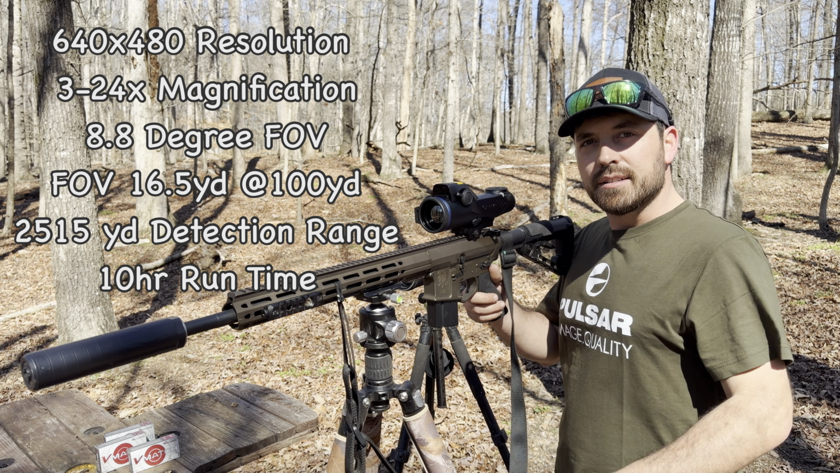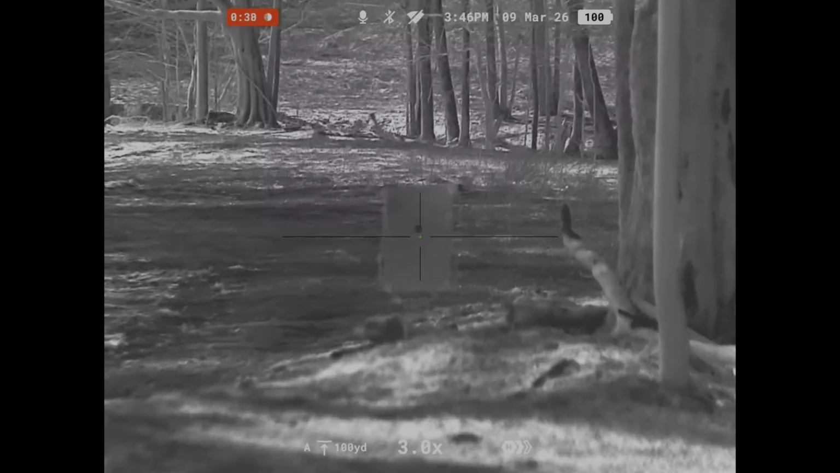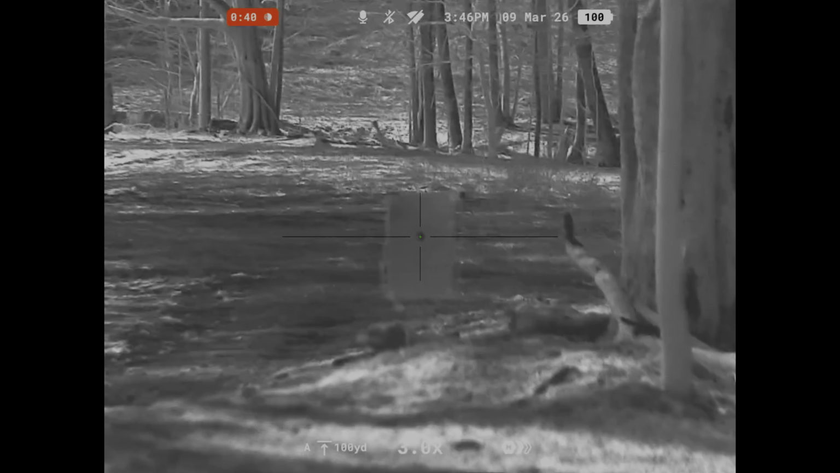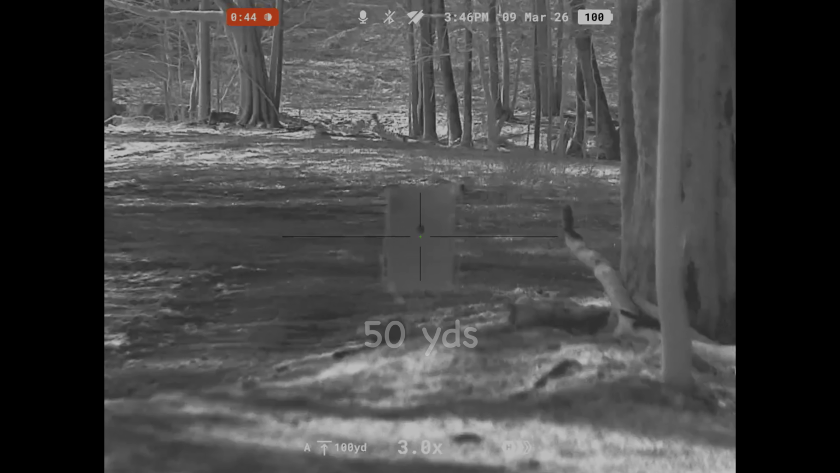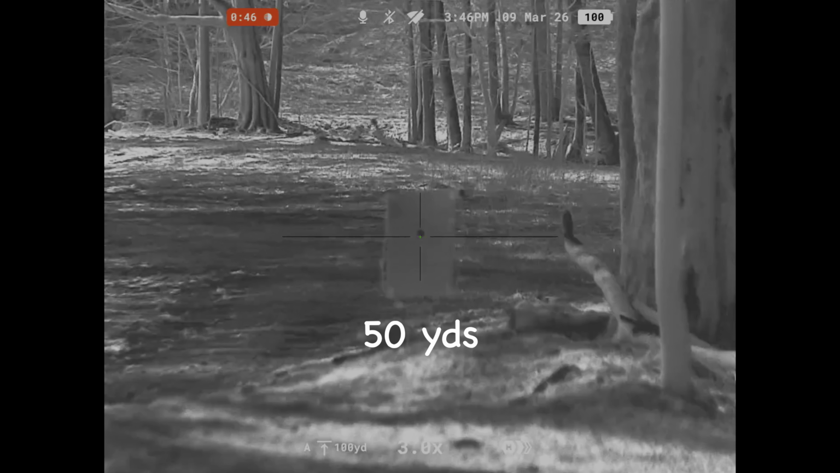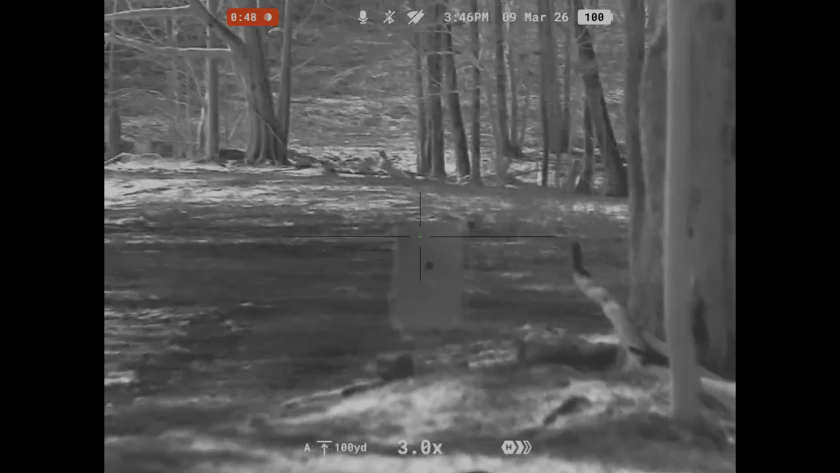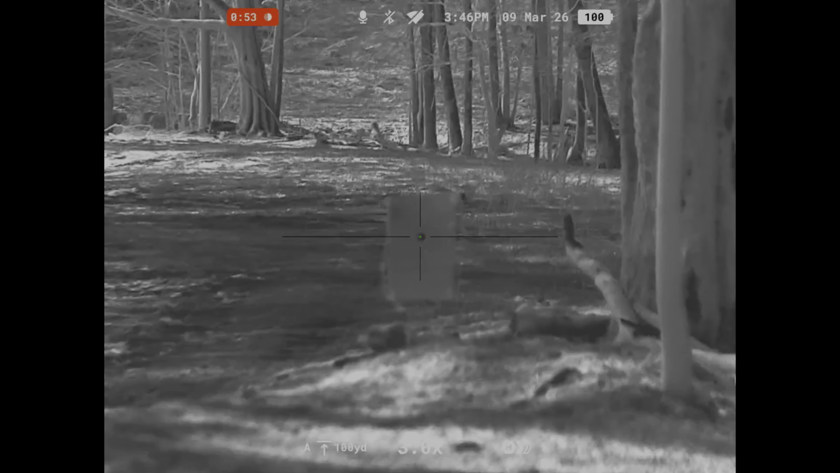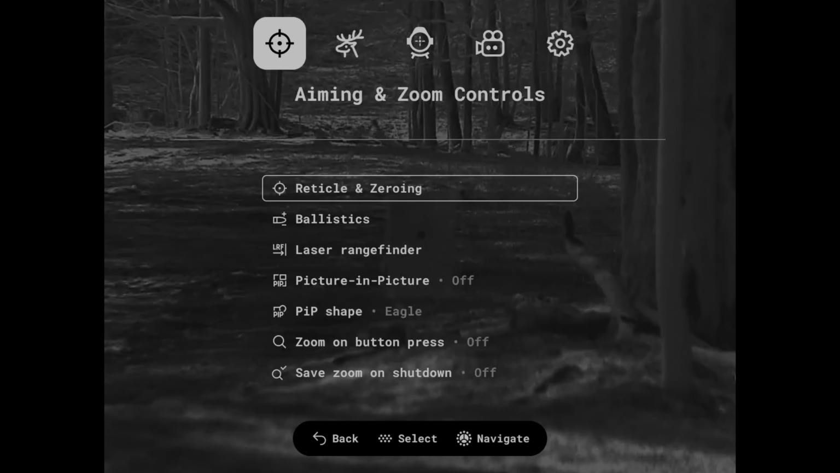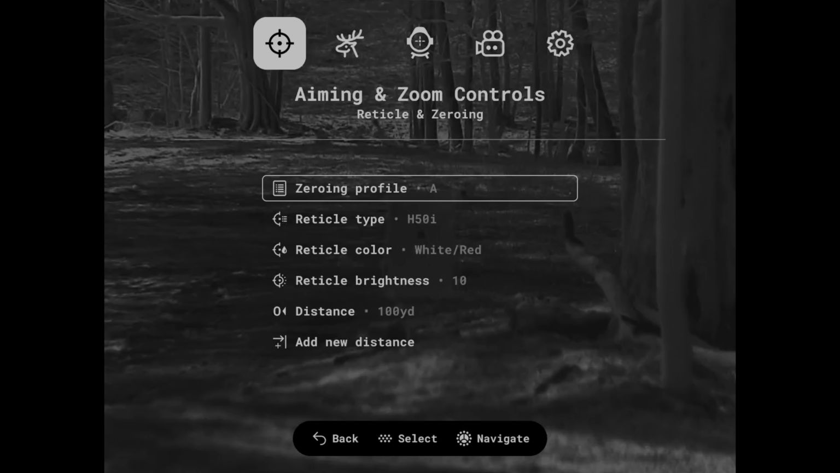So let's get shooting. This is my first shot with the new Trail 3 XR50. Here we go. Alright, you can see we're just a little bit low and a little to the right. Click on that, we're going to go to 0. We're going to go down